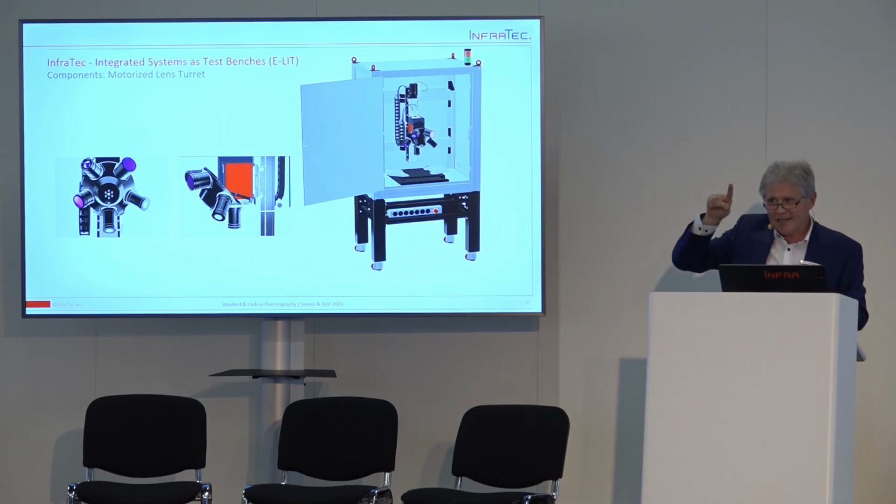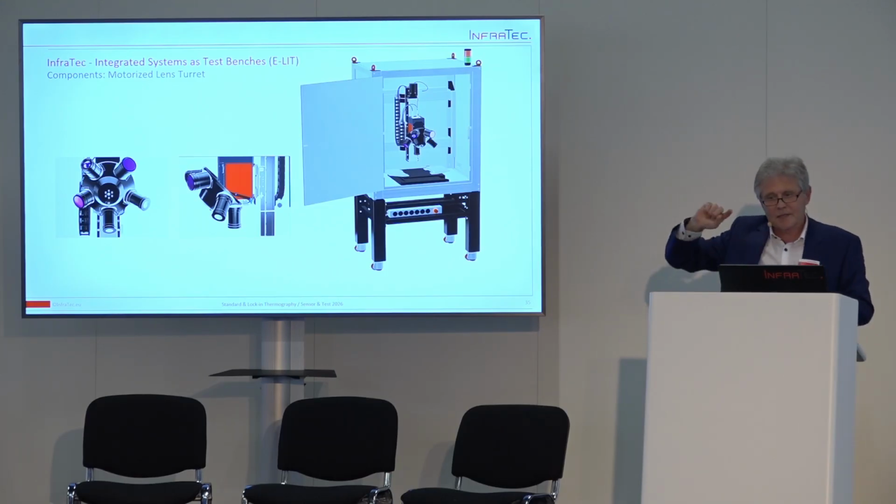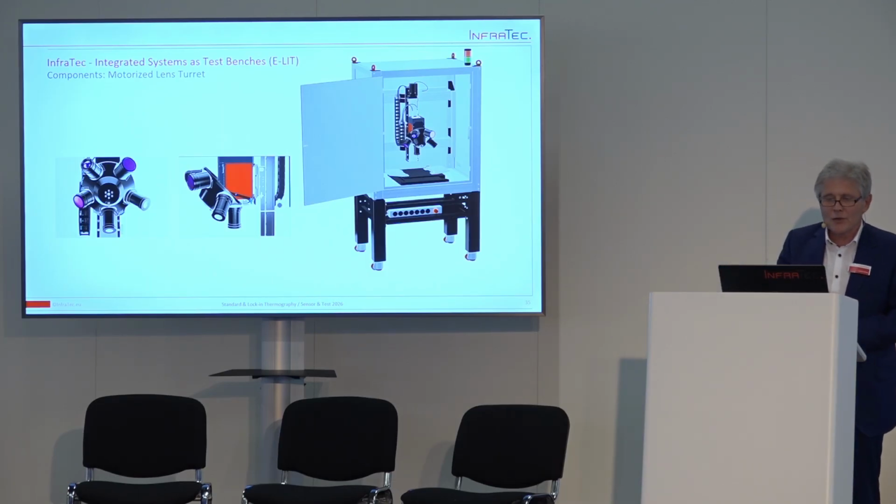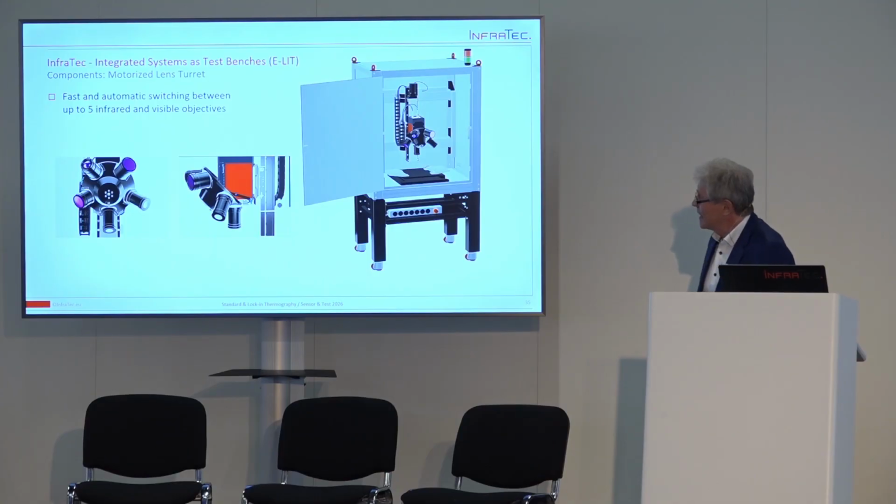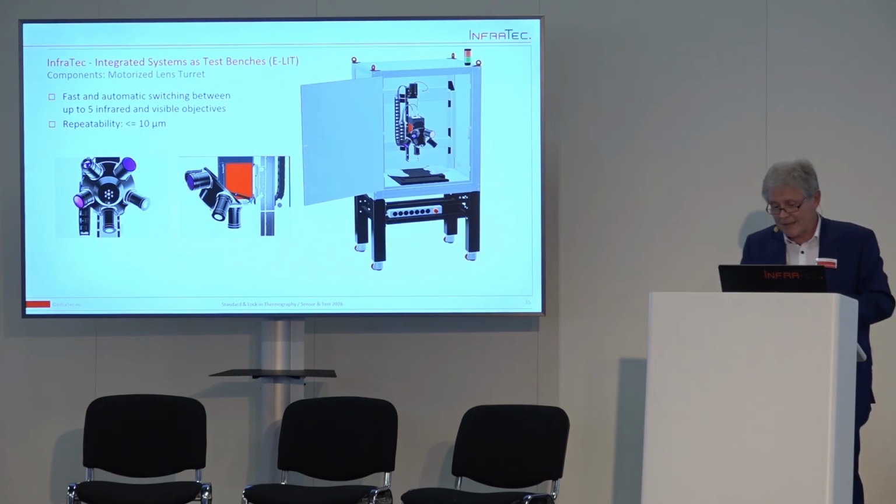So here we integrate different lenses, standard lenses, microscope lenses, and so on. And with our software, you can control it. So it is turning the lenses for the field of view we would like to achieve, the field of view and the spatial resolution. And here in this revolver, we can integrate up to 5 infrared lenses in front of the camera. You can control it with the software totally easy. And the repeatability of the repositioning will be smaller than 10 micrometers.